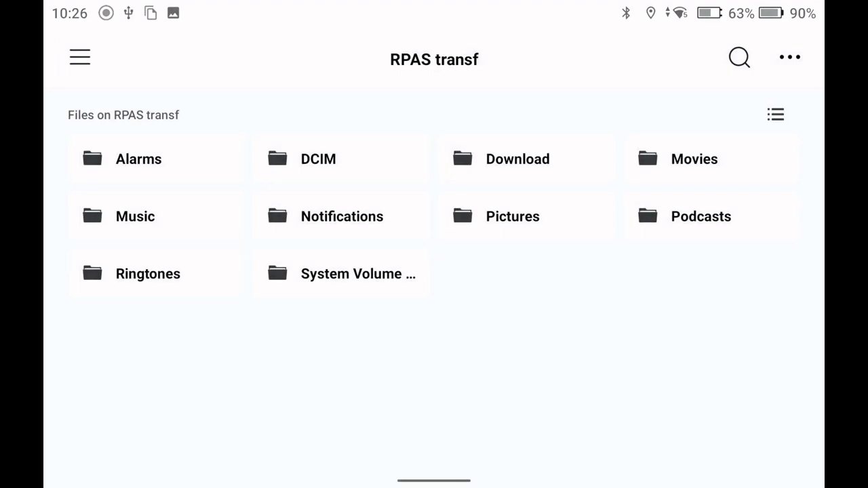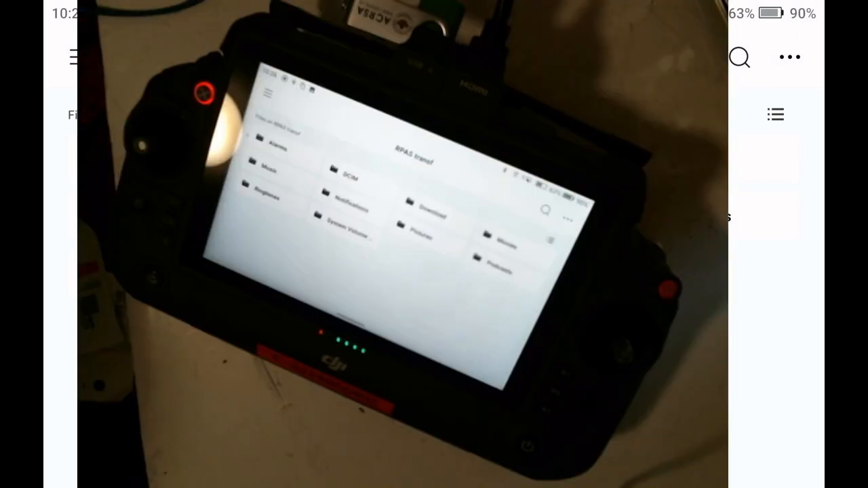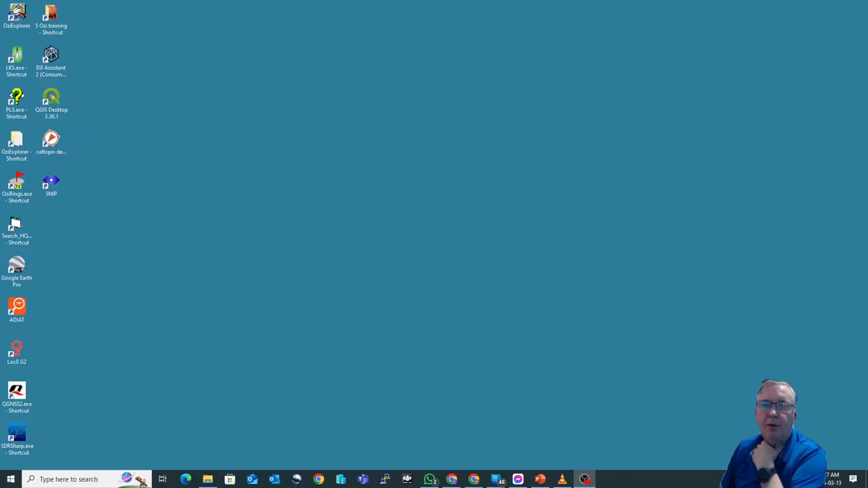So anyway, that is basically screen recordings, if you're casting to your controller. Hopefully that answers any of the questions you have on screen recording on the M30T using the Pilot 2 app.